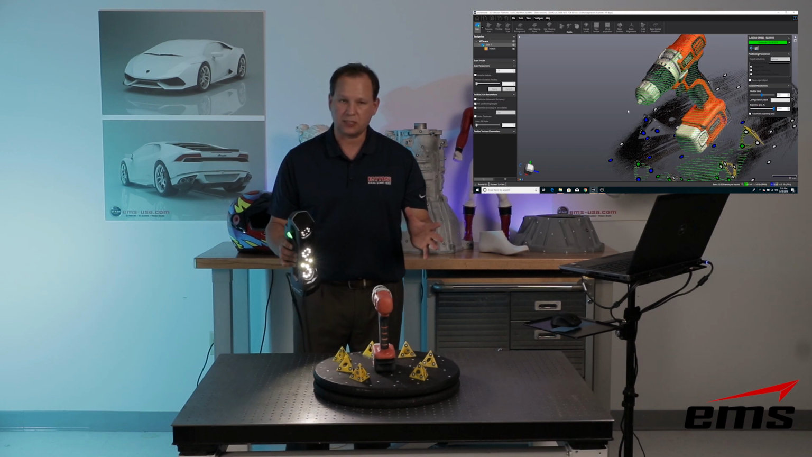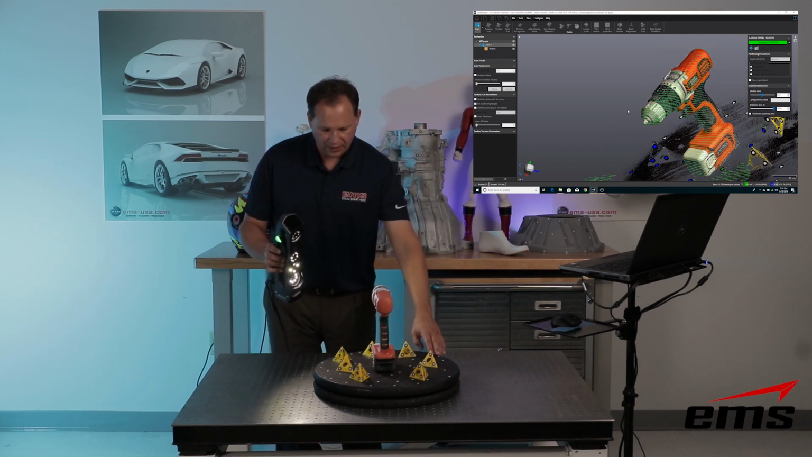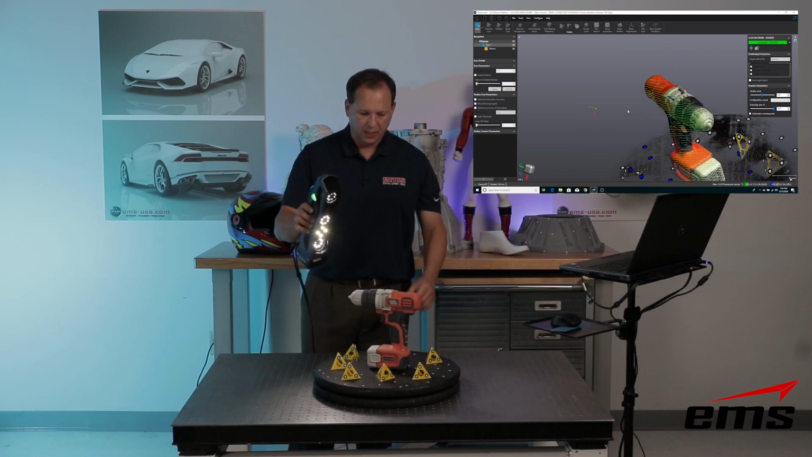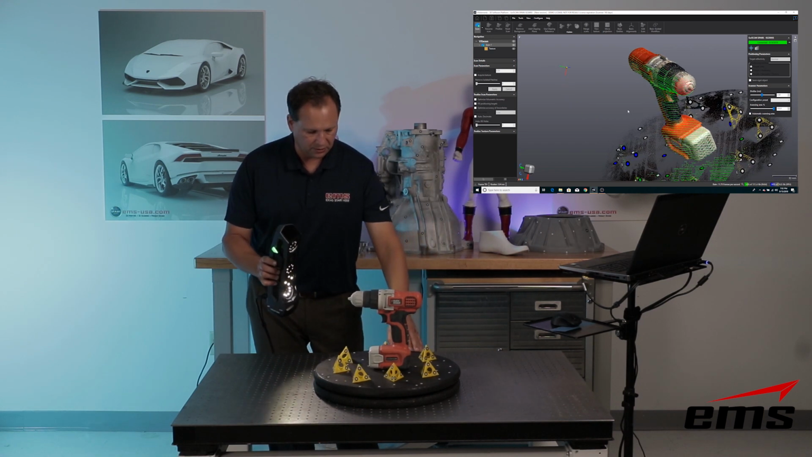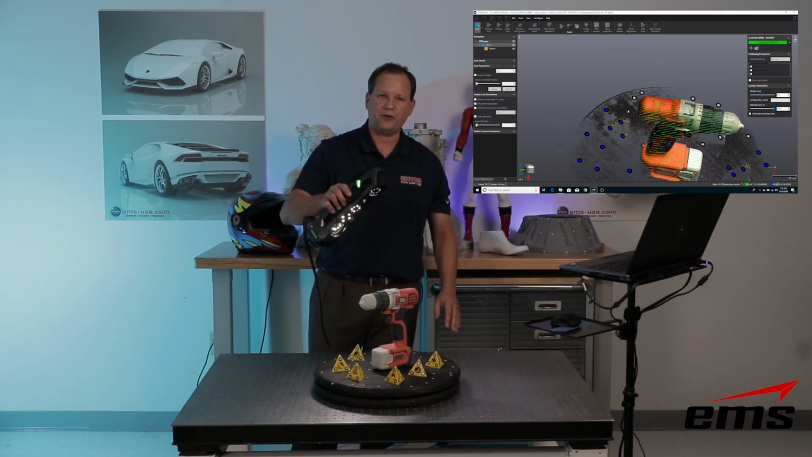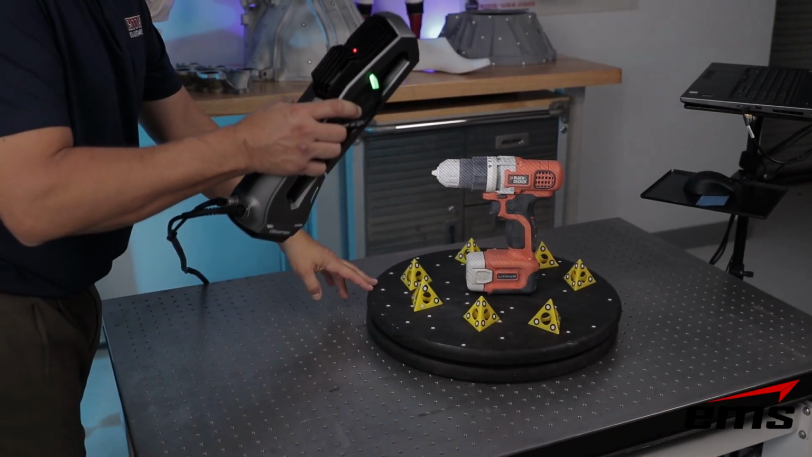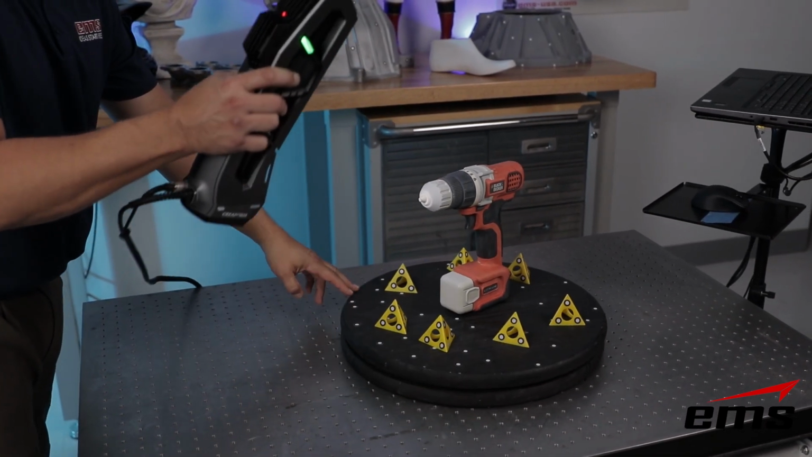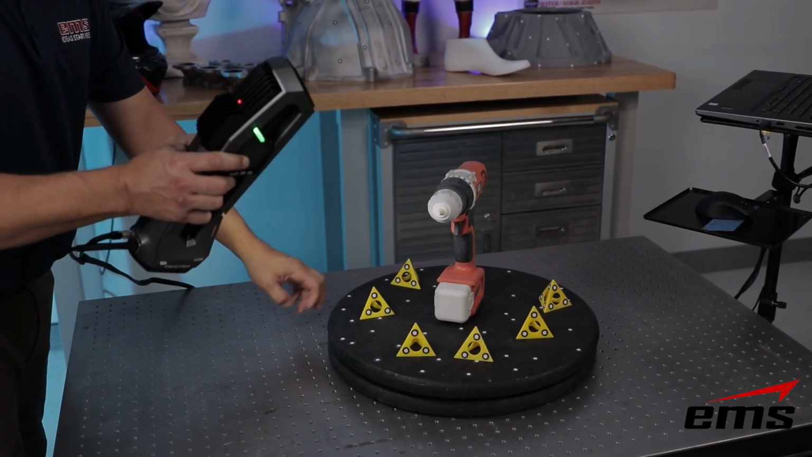And you can see the targets aren't on the part. I can just have the targets around the part. So as long as those targets are in the field of view, we can scan using the target acquisition. So using targets is always the fastest and most accurate way to do the scanning. So if it's easy enough to do, you can use targets. And we just keep moving around.